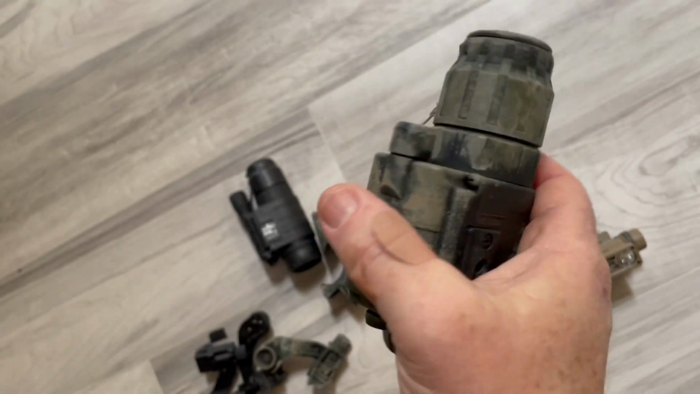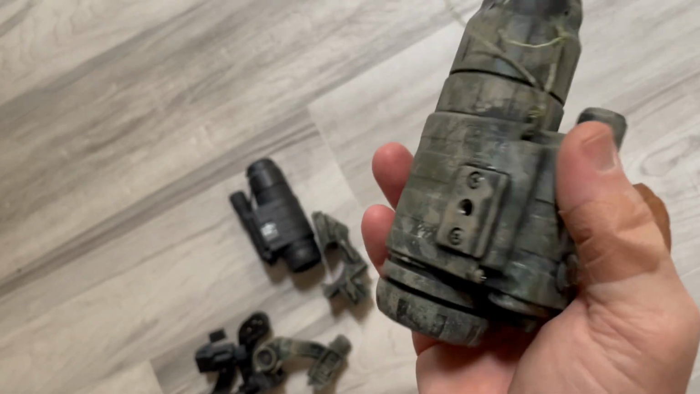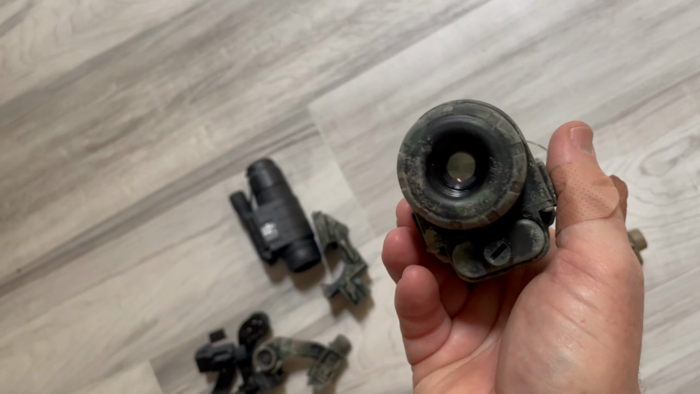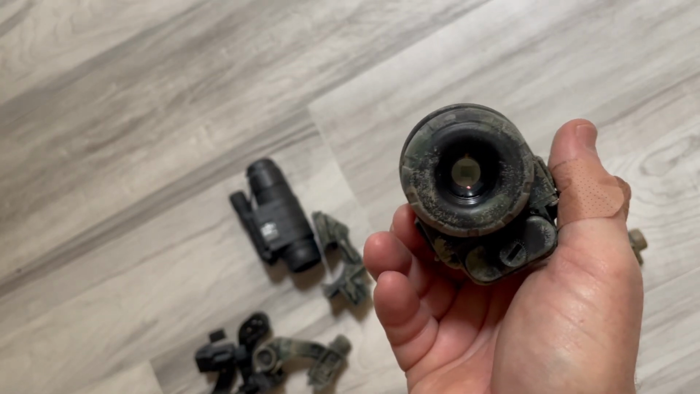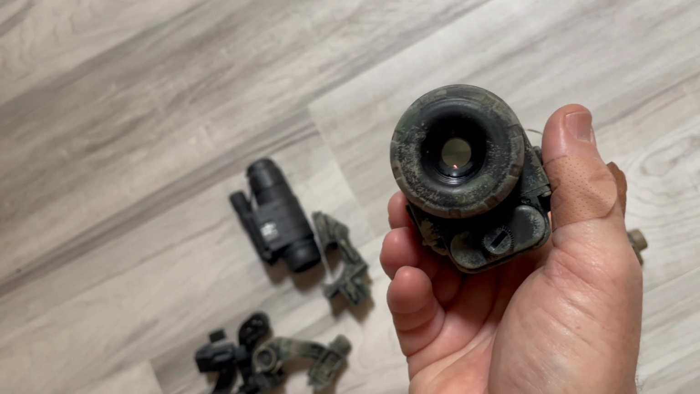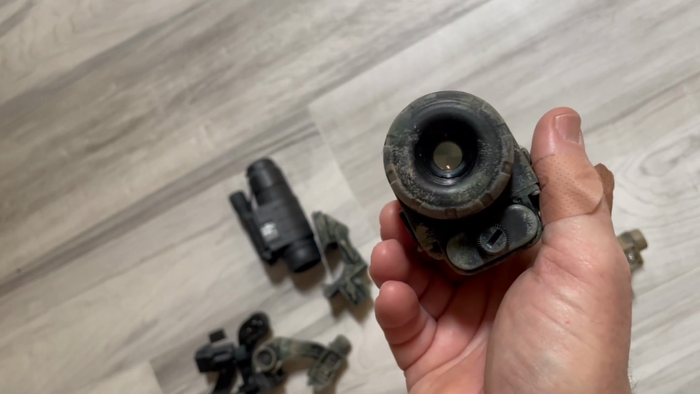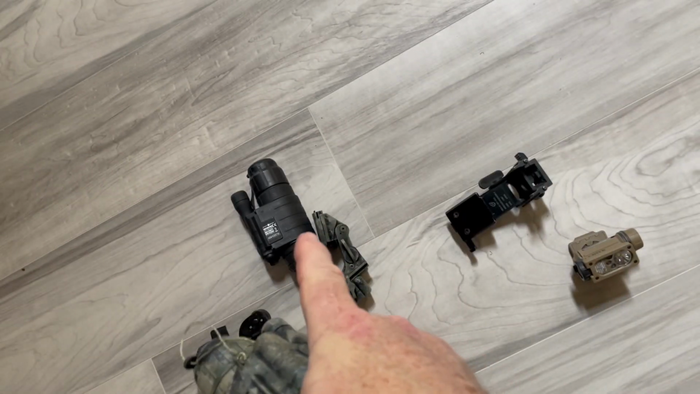Man, I've dropped these. This thing's been beat around. It's been thrown around because it was cheap, I didn't care. It does Gen 1 night vision. Excellent. I can easily see out my back deck, focused. I could tell a dog or a window frame, that kind of stuff, at over 200 yards away. So this one's excellent. The other one will do the same.